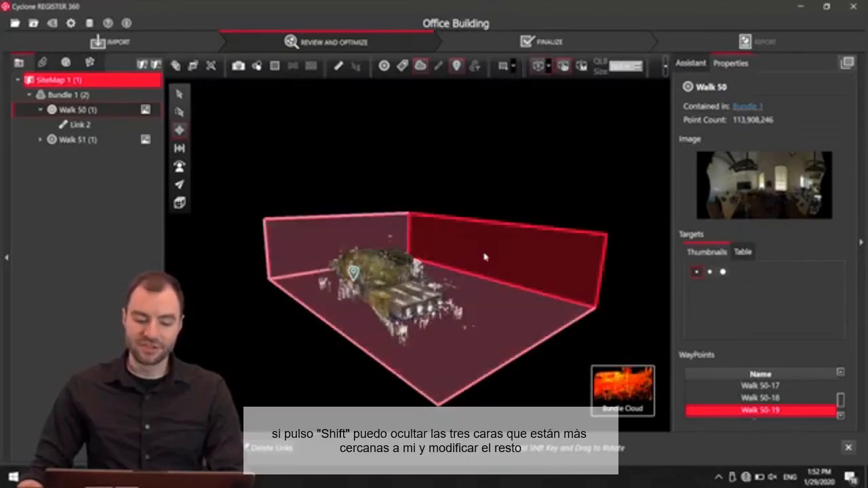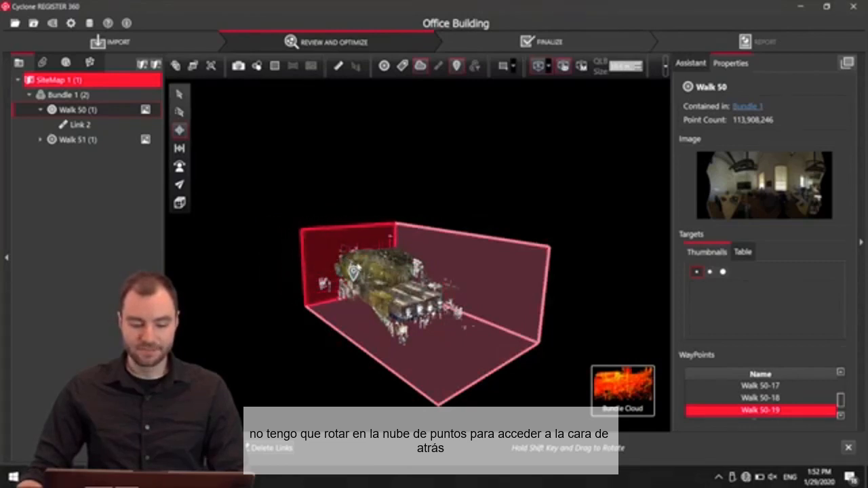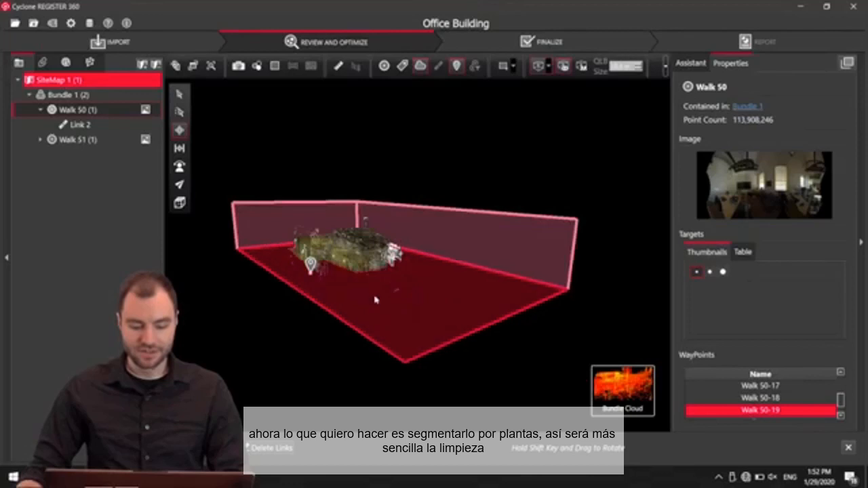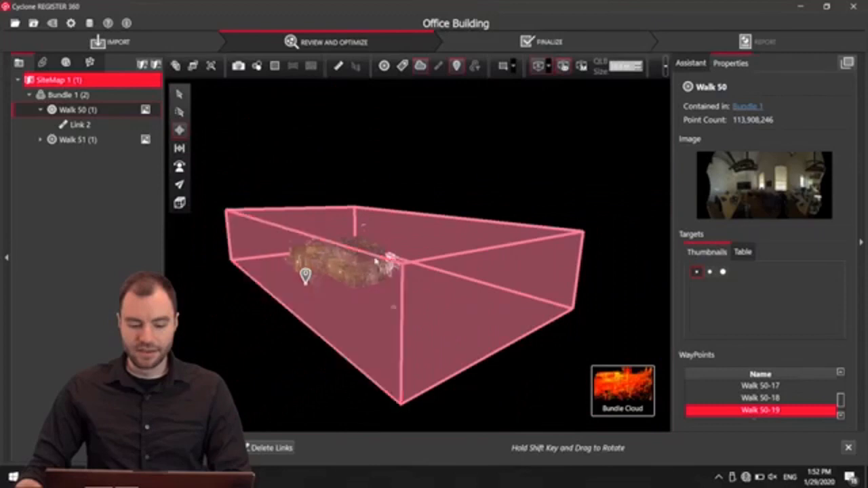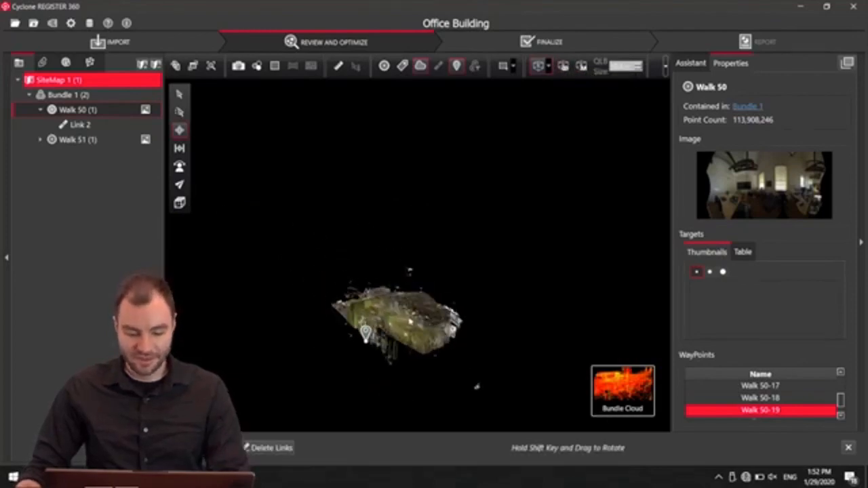If I hold Shift, it'll actually get rid of the 3 sides that are closest to me and highlight the back. So I don't have to rotate around the cloud to be able to get to the back side of the limit box. So now what I want to do is just segment this off by floor. So it just makes it a little bit easier to clean. And then if I want to just hide the limit box really quick, there's this limit box visibility thing here. I can just toggle that off.